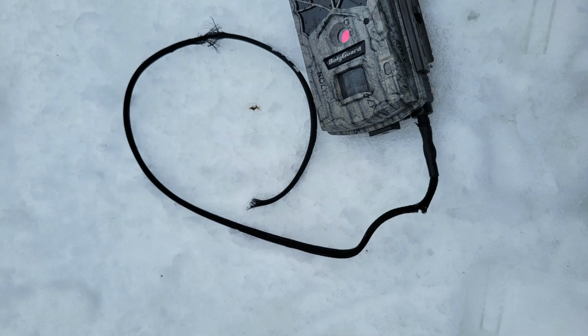Could everyone hear the disappointment in my voice? As you can see, a rodent has chewed up the primary power cable. This is the cable that runs from the battery pack to the camera. I even protected this cable with a protective anti-rodent sheath I bought on Amazon. Obviously, it didn't work. And this has happened once before.